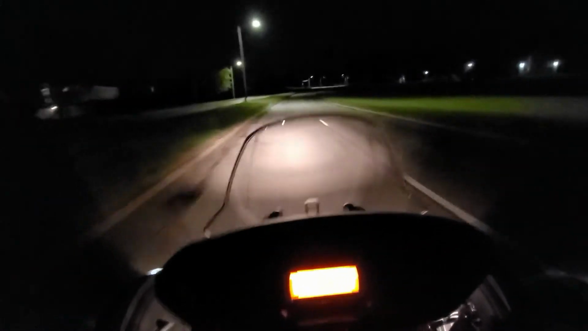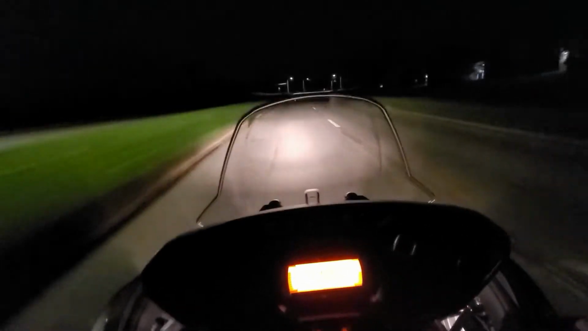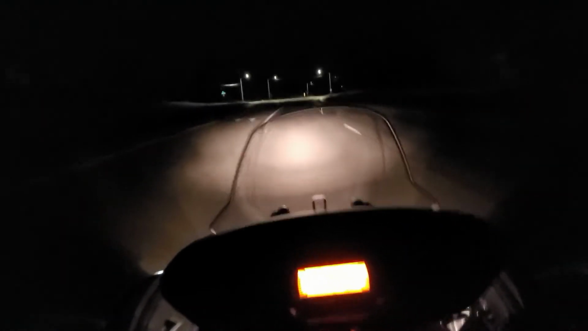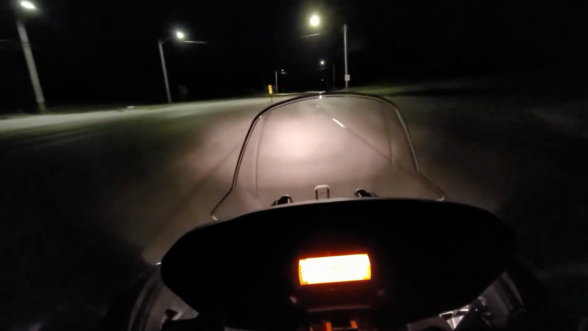That's why street lights are that color and things like that. So I'm wondering if the orange was to help keep it more dim or easier to view and ride at night with.